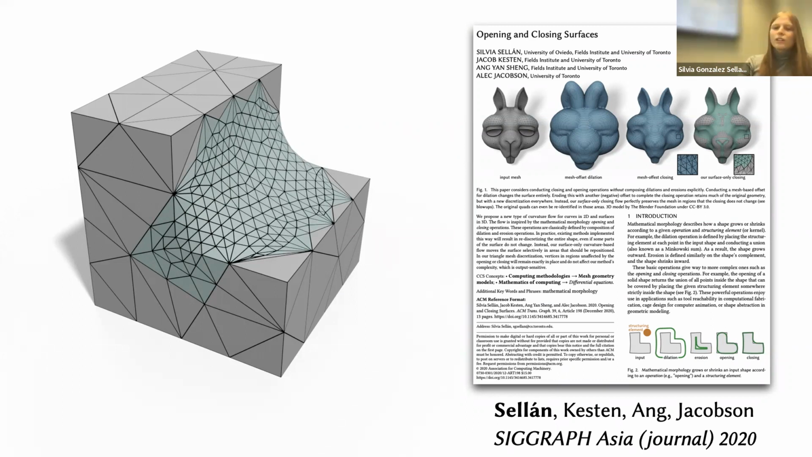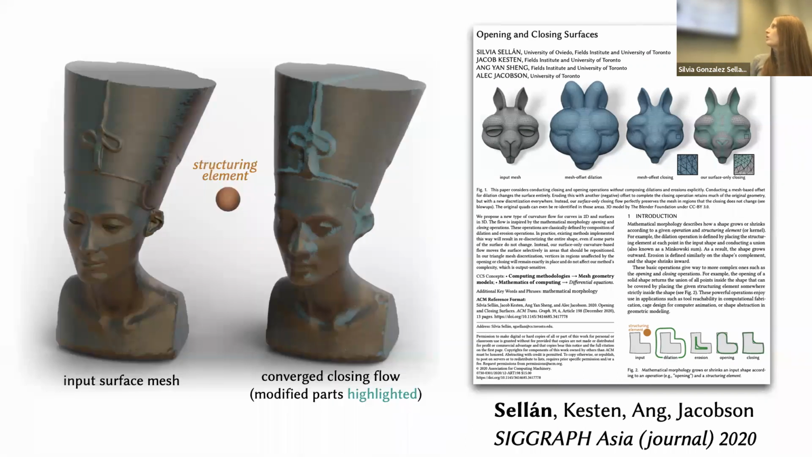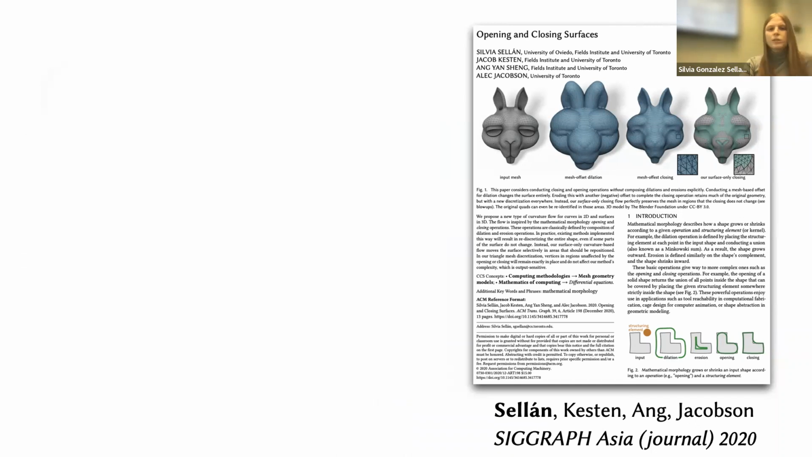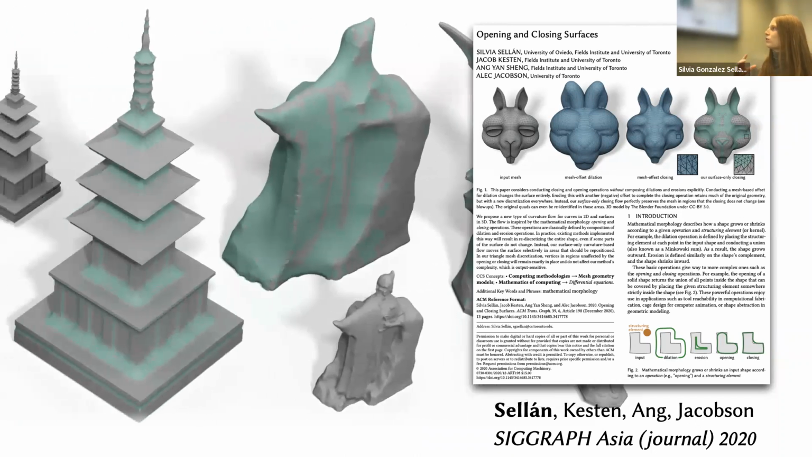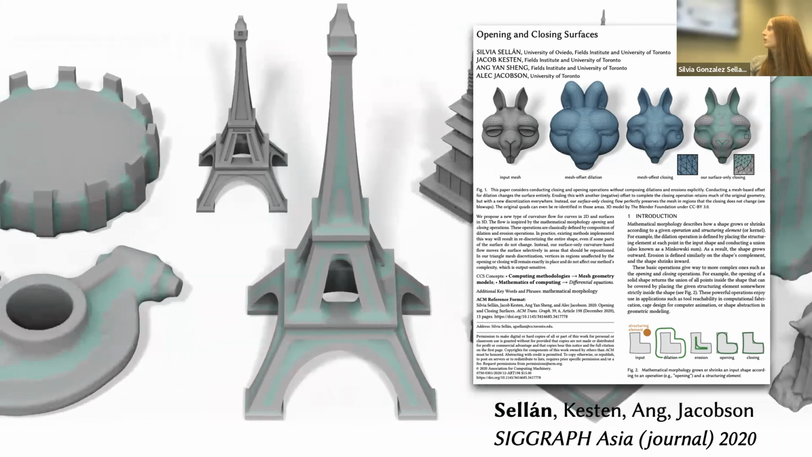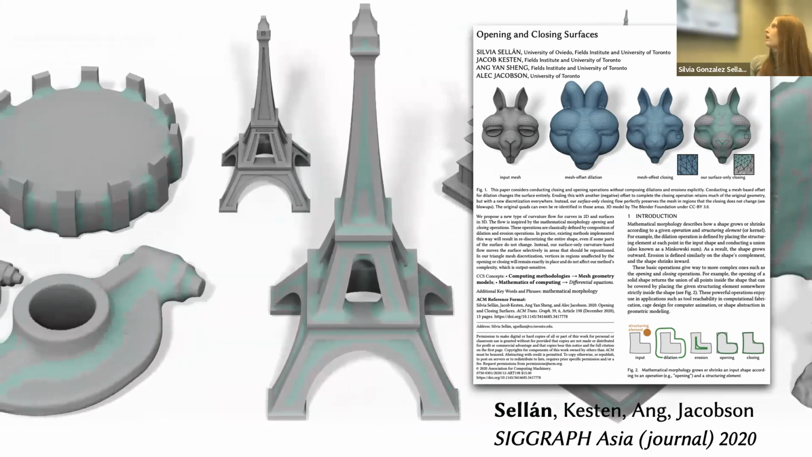Why would you want to do this? Well, it's a very fascinating mathematical problem, but also you may use it to simulate how rust accumulates on something, because rust accumulates only on concave regions, not on convex ones. And most importantly, you would use it as a way of simplifying shapes, since the output always strictly contains the input, because you're only smoothing the concave shapes. Then you can use it as a cage for things like simulation or animation.